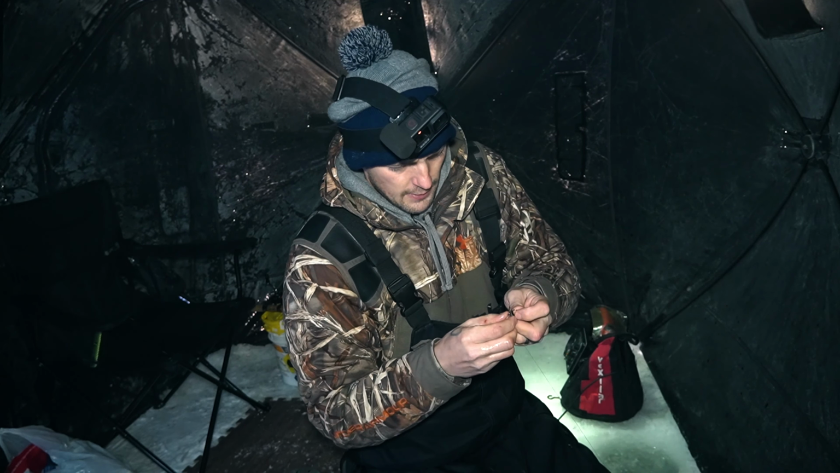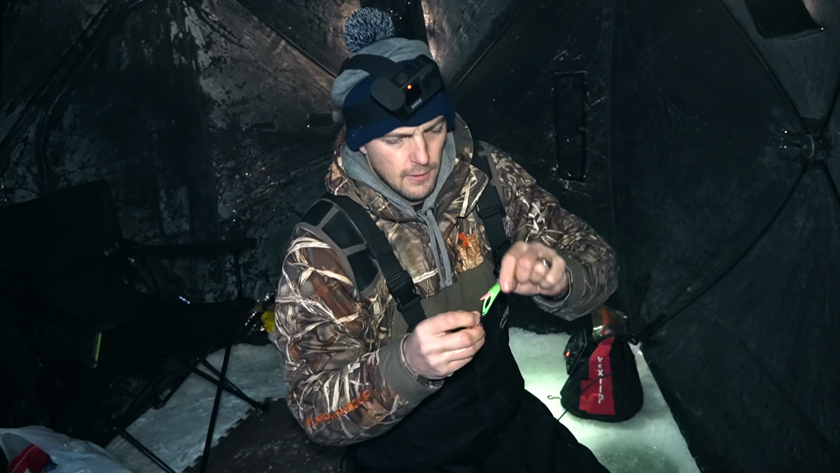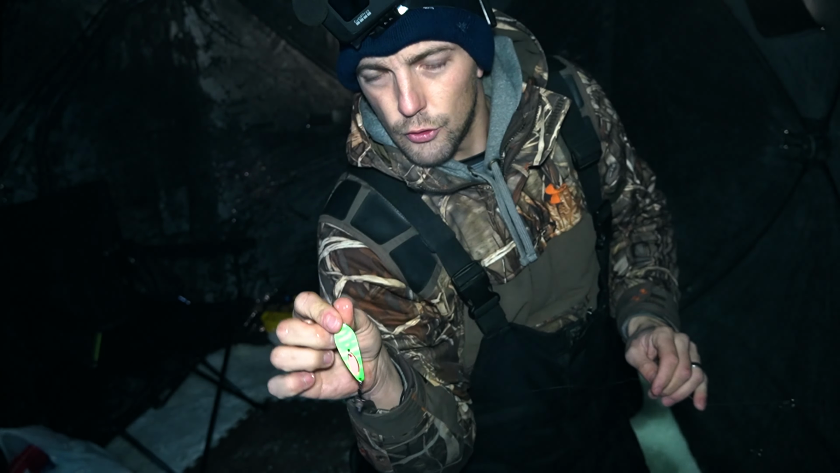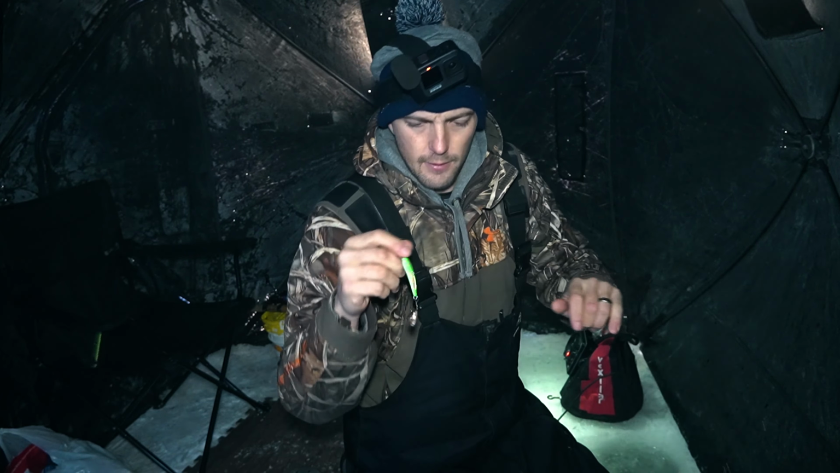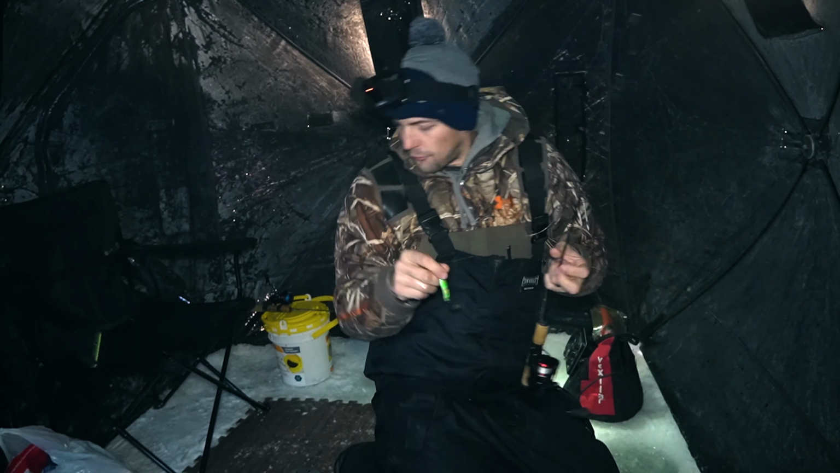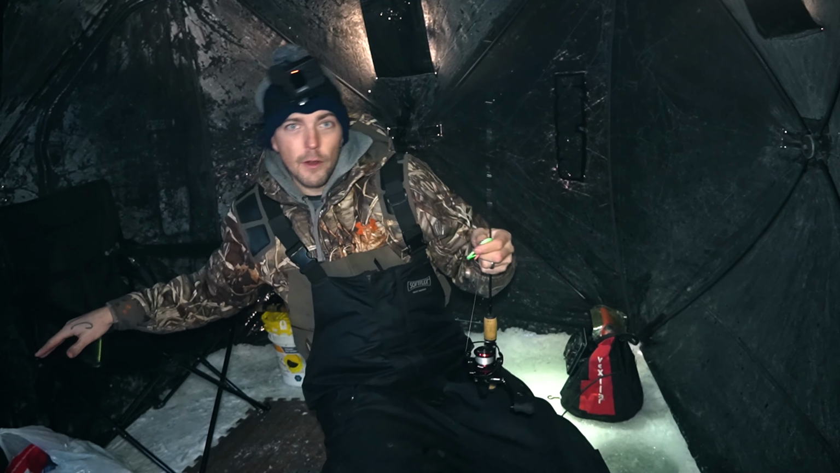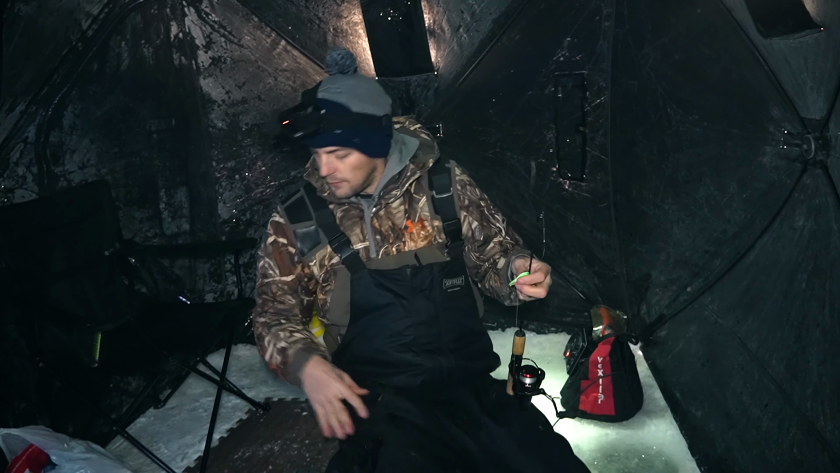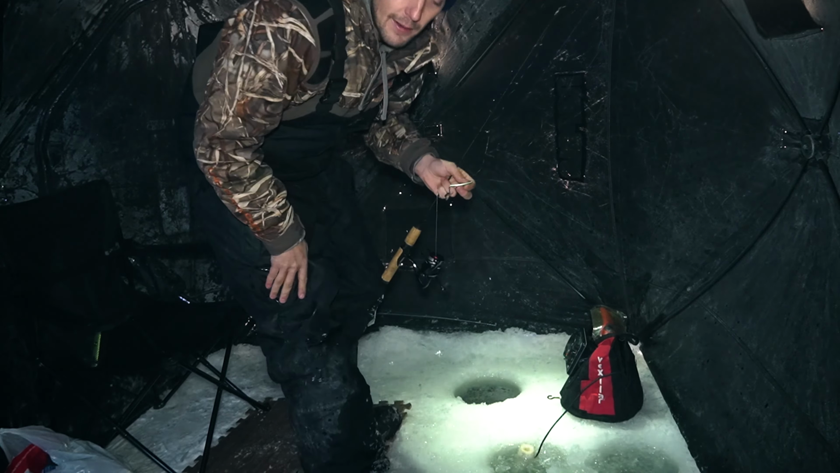Get my minnow head back on there. That's the bait. If it ain't chartreuse, it ain't no use, like Clayton Schick would say. These frostbite dinner bells, man, when I don't have current and I can use them, it's a deal sealer. Deal sealer. Let's get back down there.